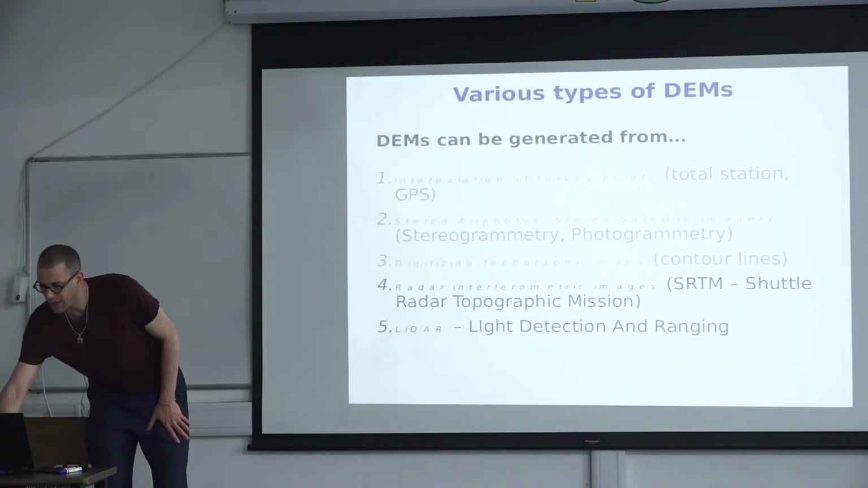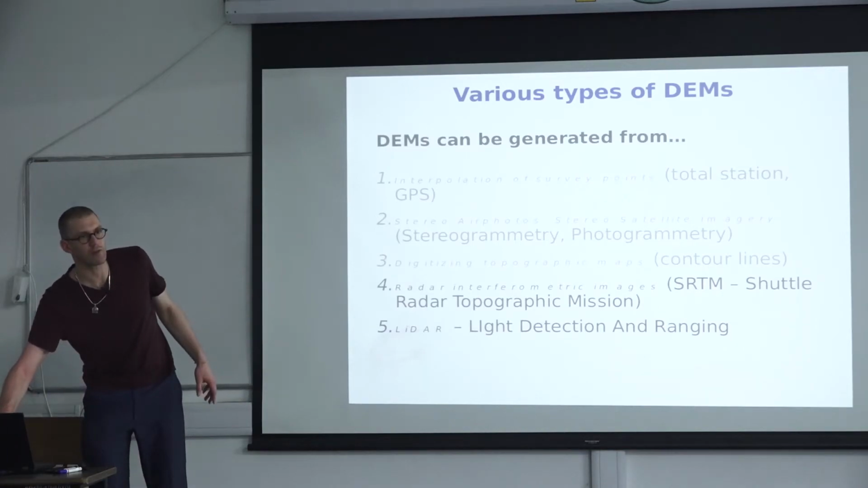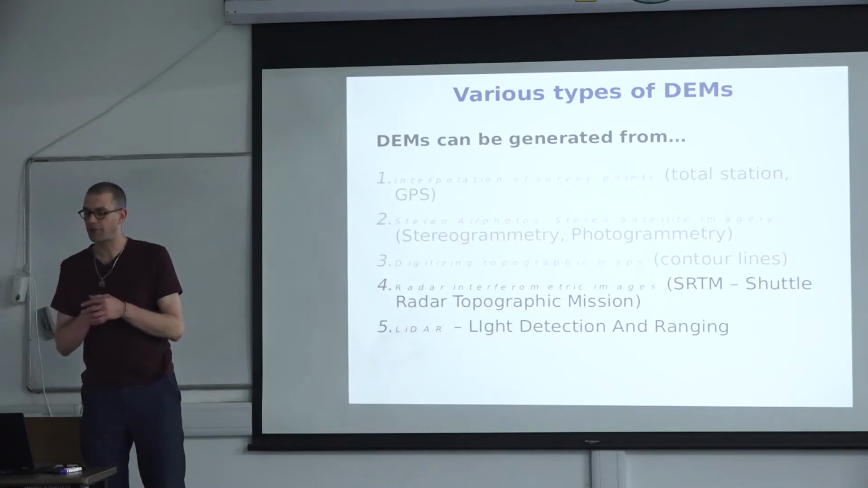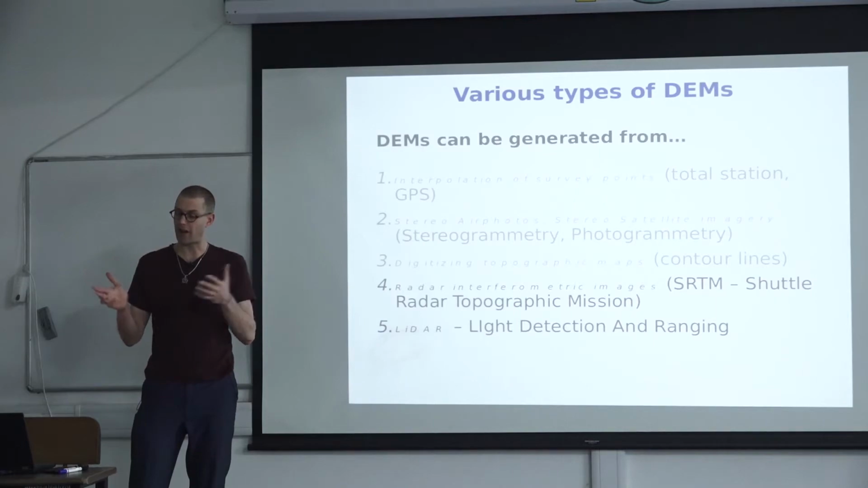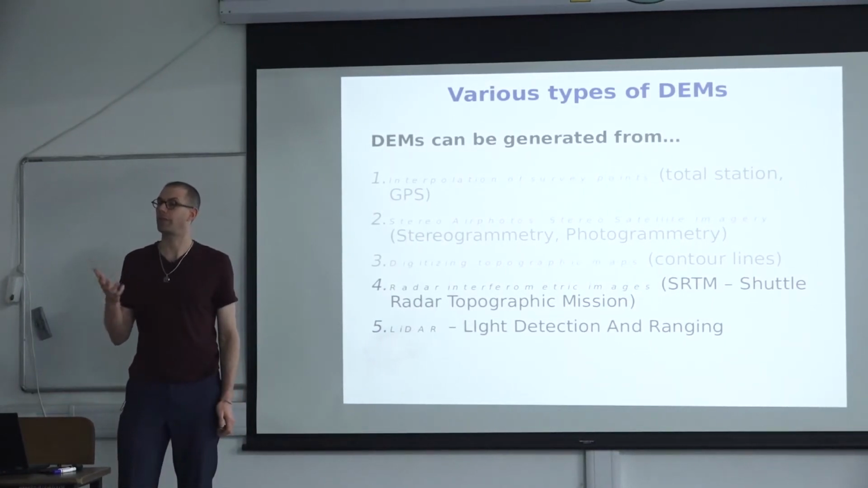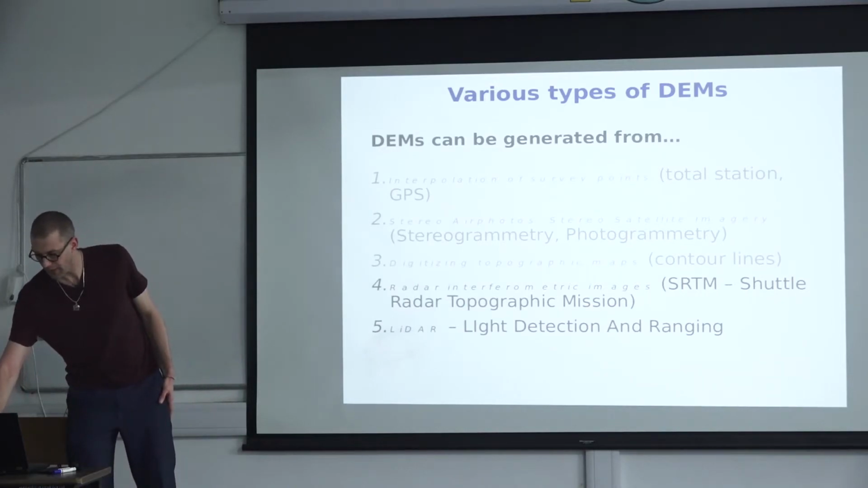And let me just dwell a little bit on the last point I would like to make here today, and that's radar interferometry. We talk about LiDAR in much more detail on Thursday, okay? I just want to talk about radar interferometry because we will be using the SRTM, the TanDEM-X. We talked about this before, and I would like to contrast this to the ASTER GDEM, the optical derived DEM that we just talked about.